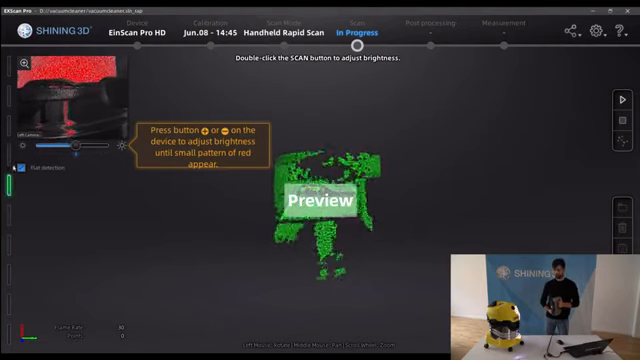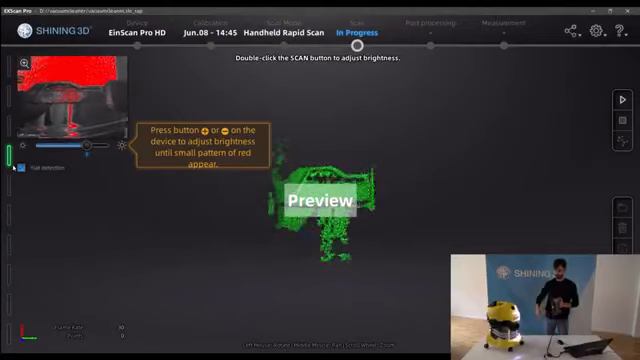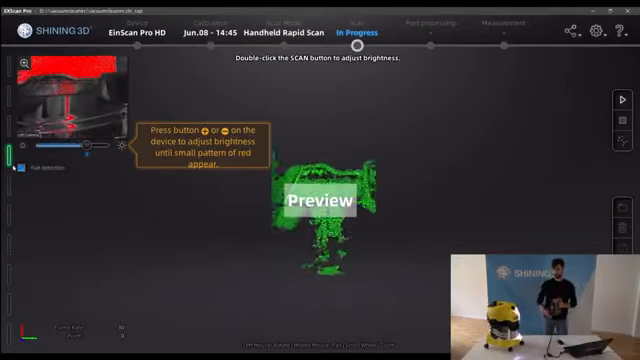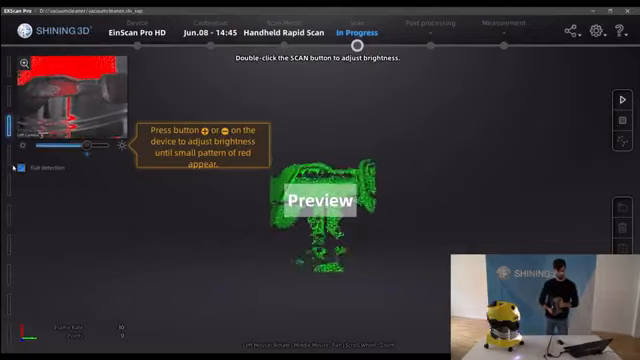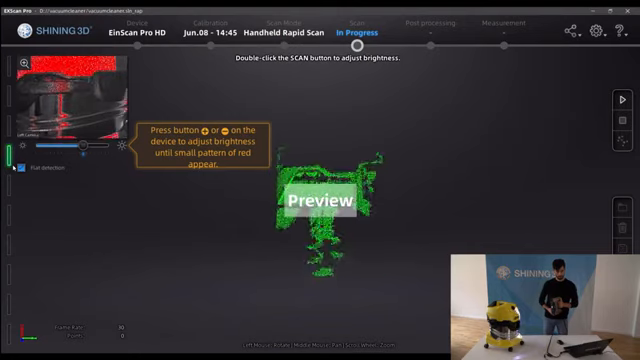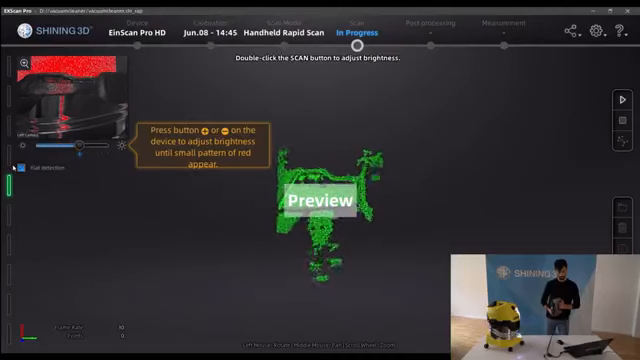You can see how difficult it would be to scan this part with these very different surfaces, and once the brightness is adjusted and we are good to go, let's see what happens with the EinScan Pro HD.